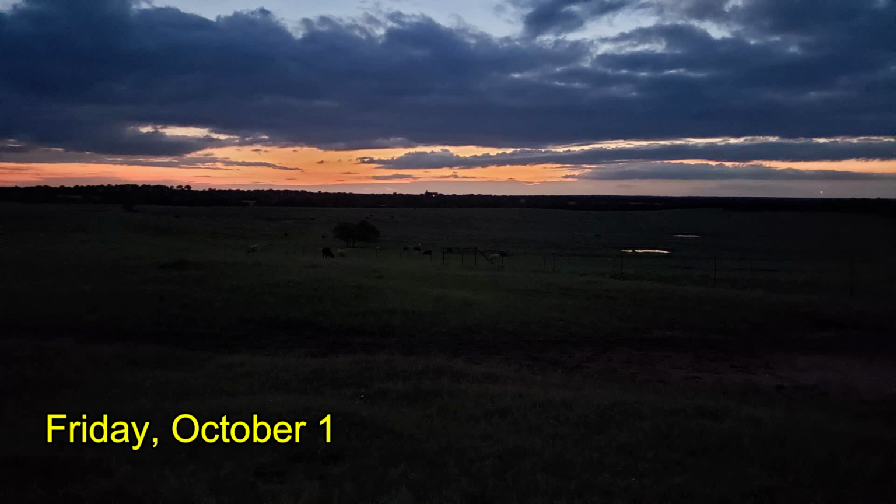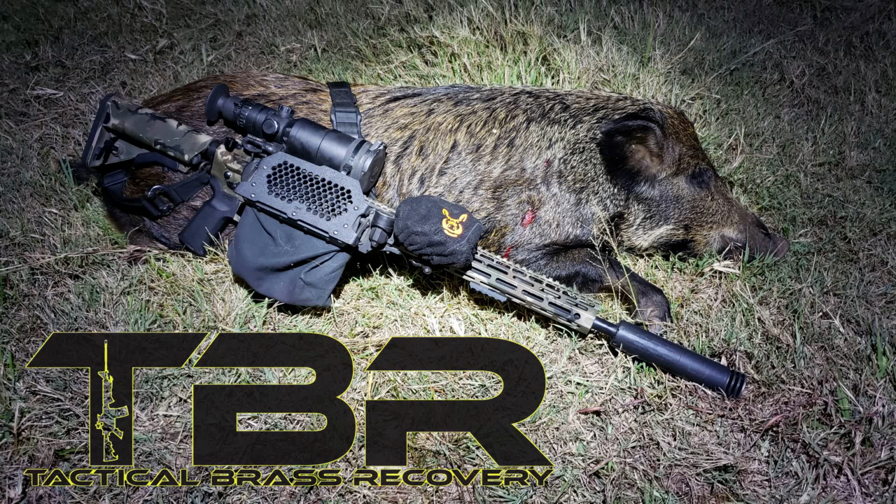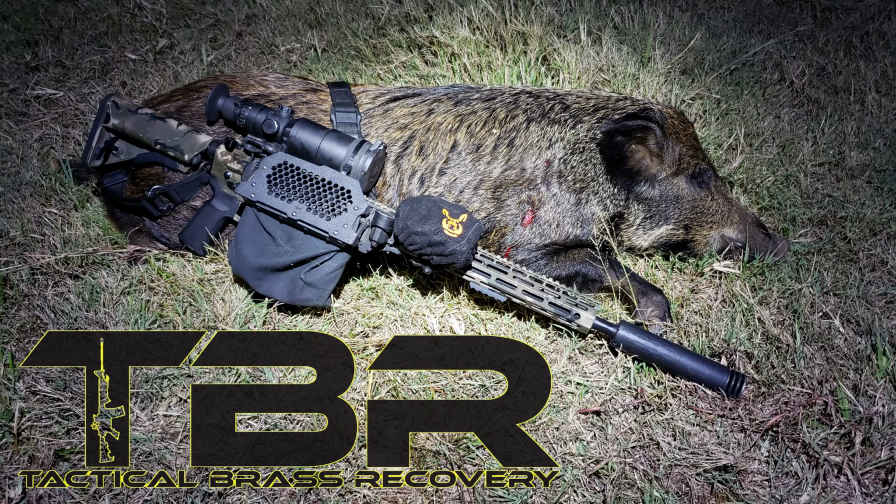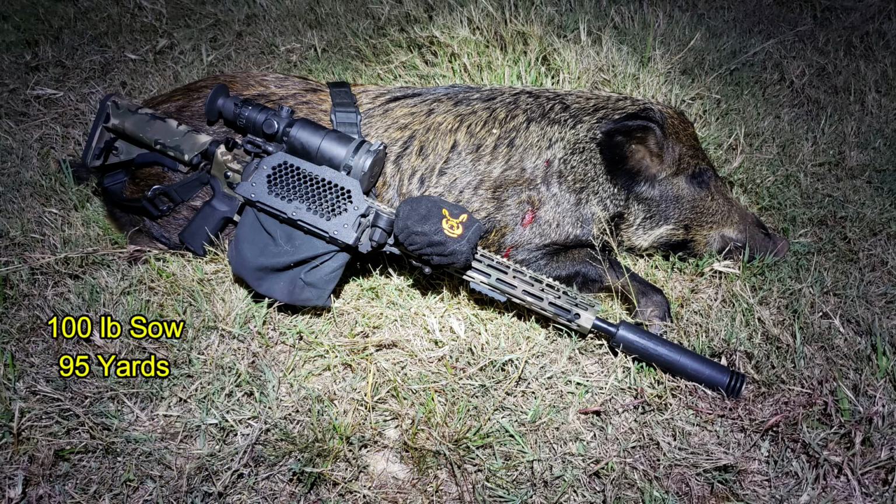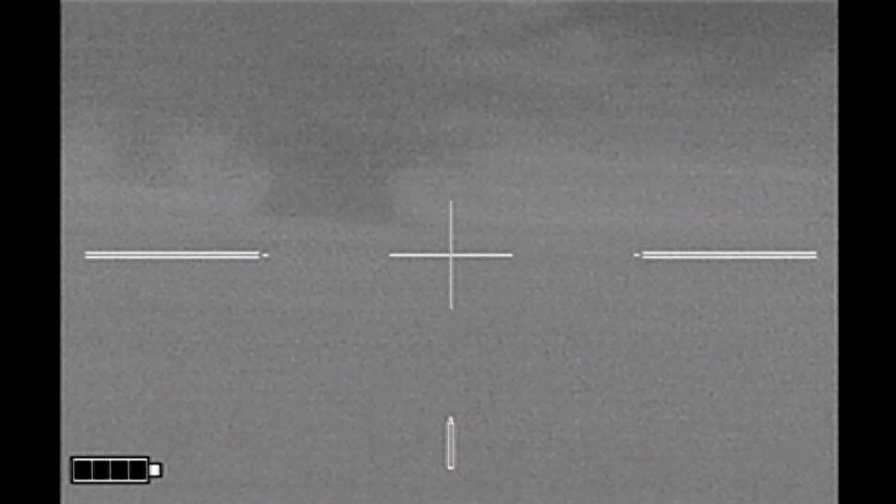Friday night turned out to be a beautiful night to hunt, but with some mixed results. Carpe Deuce. This one's going to go down in the Carpe Deuce reel because I didn't get good video. Brass Catcher by Tactical Brass Recovery. However, I did have a 100-pound sow down at 95 yards. Carpe Canis. Moving on to the next property.